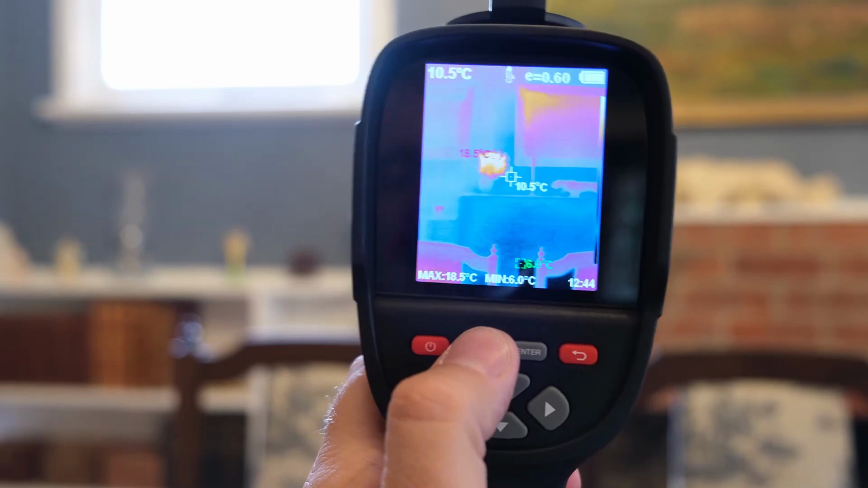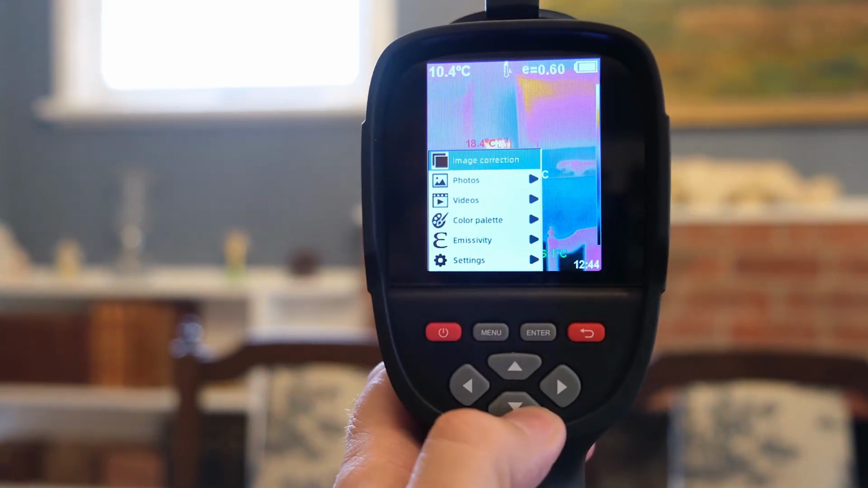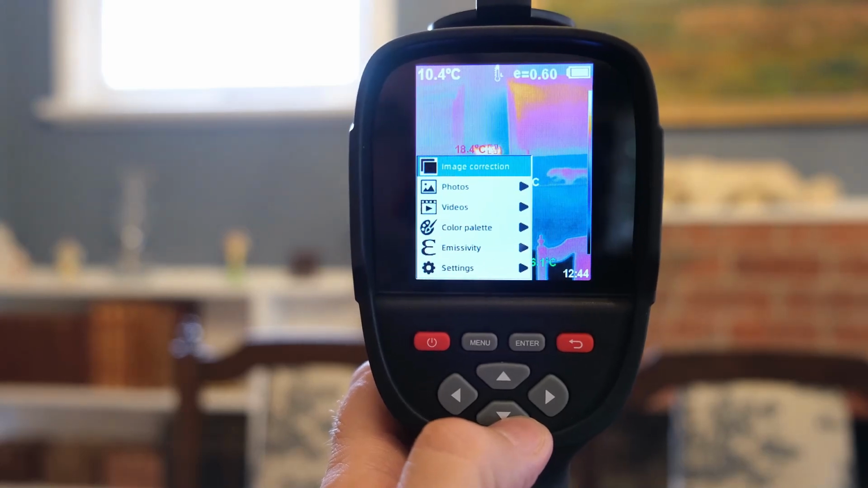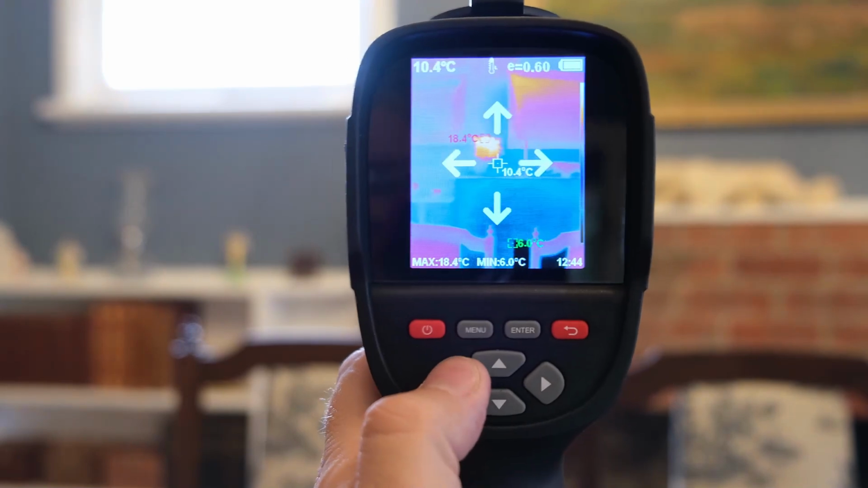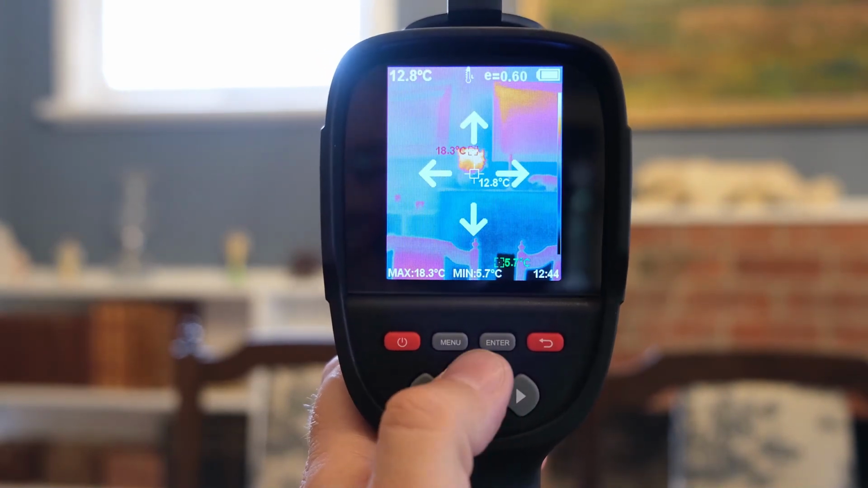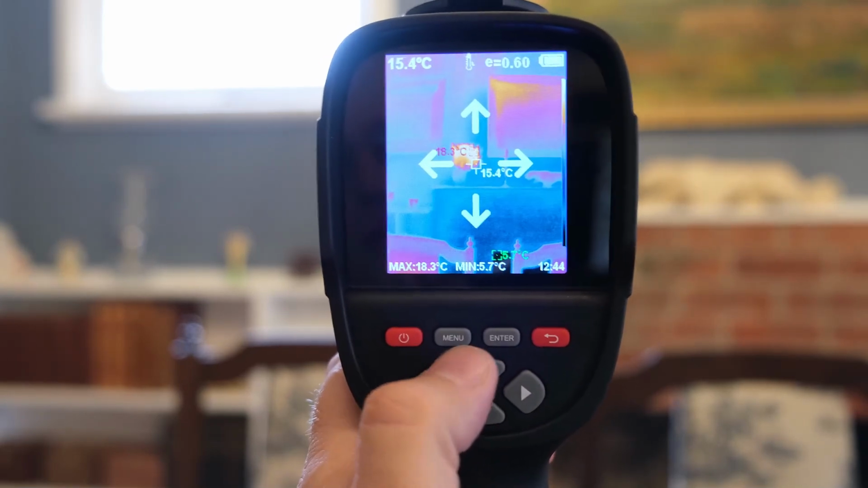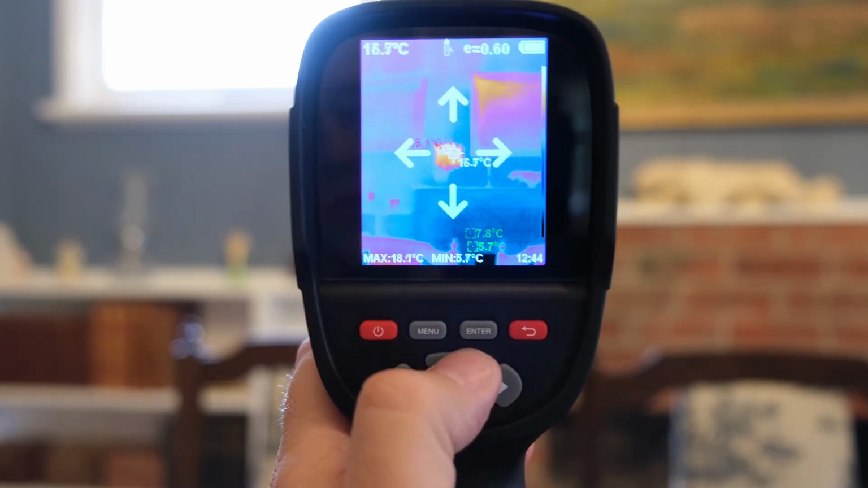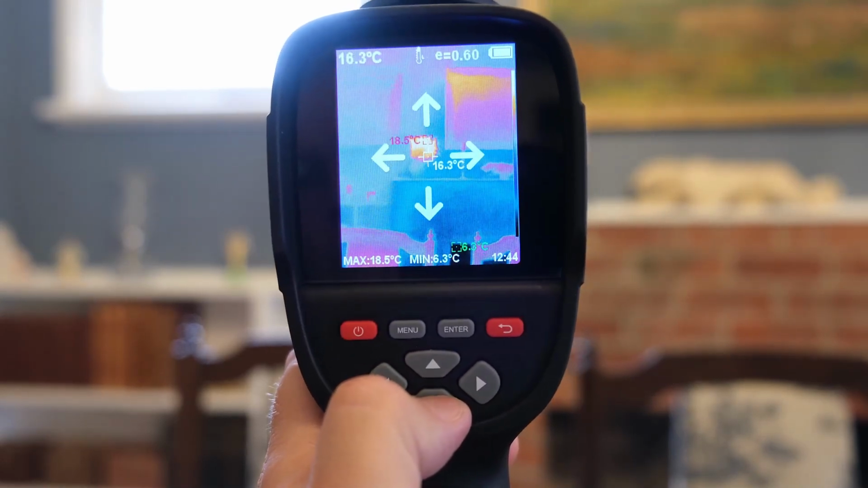There's a menu button here. I can press that, and you can see we get the various menu components here. We have image correction, which is, we can move things. We can correct. What are we correcting? I'm actually not sure what we're correcting. Huh, that doesn't seem to do much. What am I correcting? Anyway,